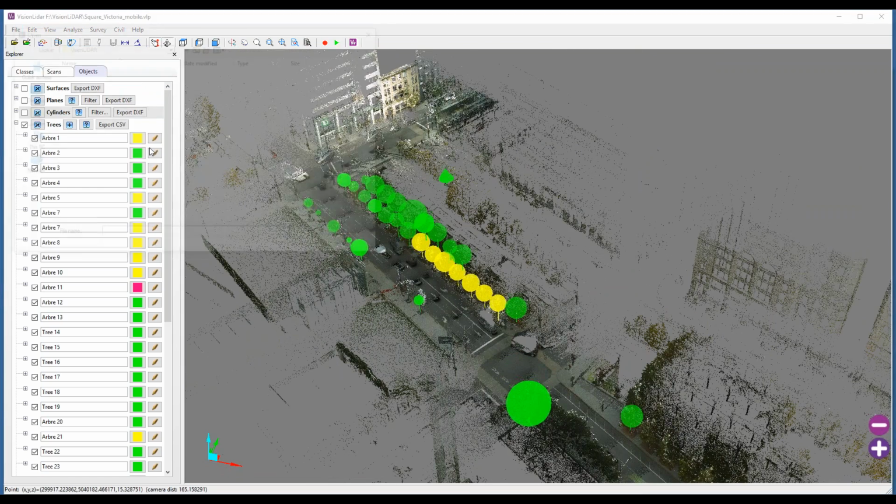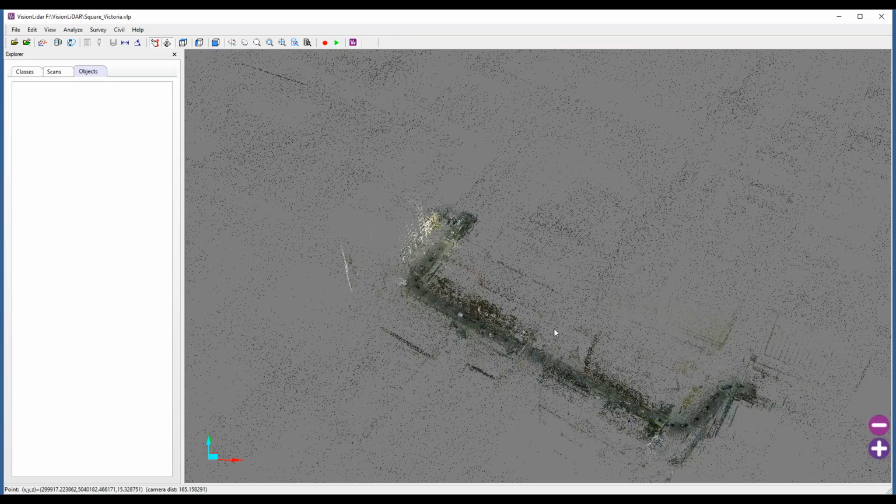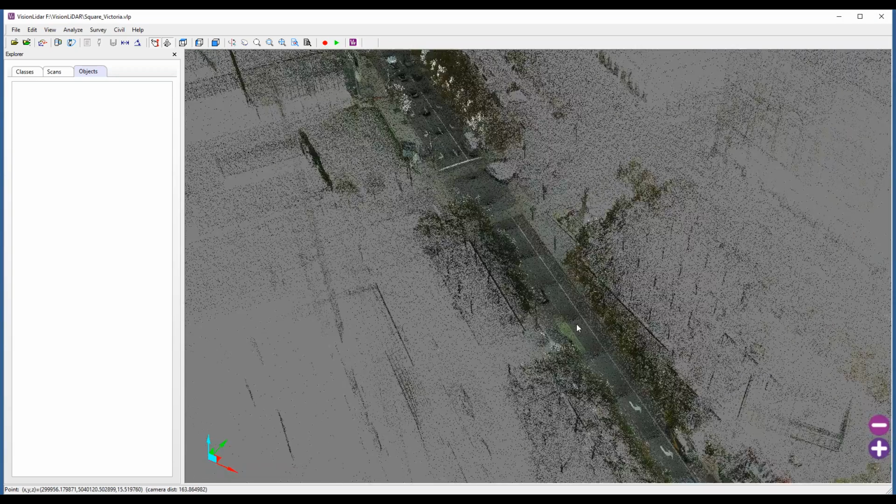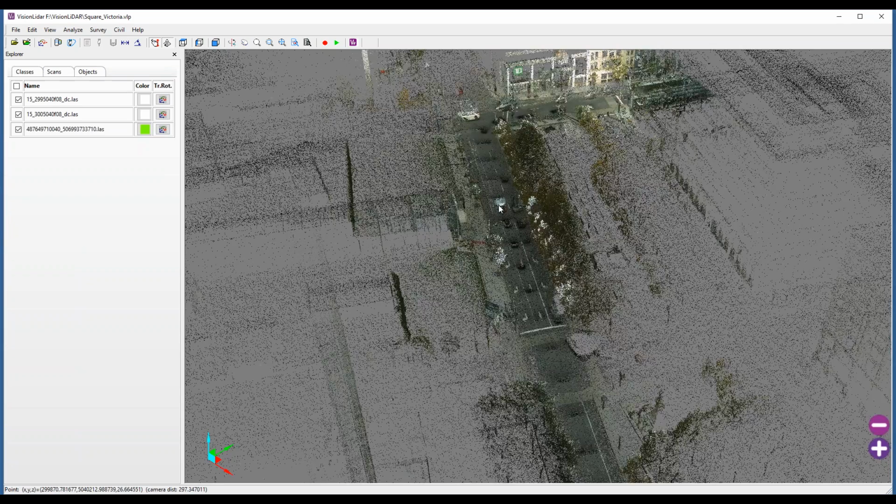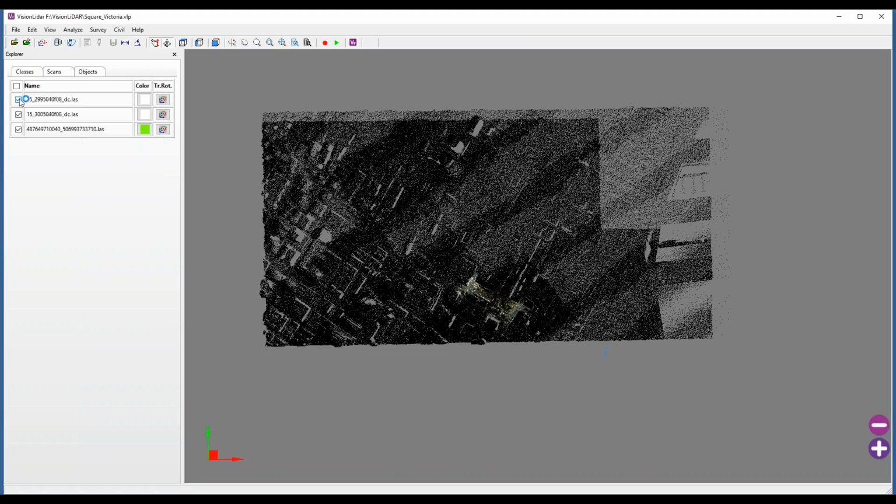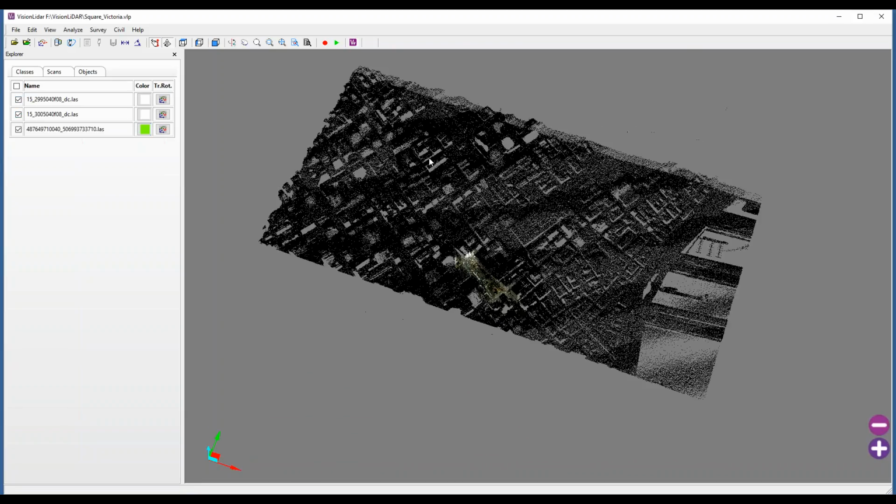Something else I like to show normally with this type of data is here we can see something that's quite interesting. Here I have my data which was collected with a mobile scanner. But with VisionLiDAR, what's quite interesting is I've been able to combine this information with the aerial survey. Here we can see I have two aerial tiles that have been collected as well.